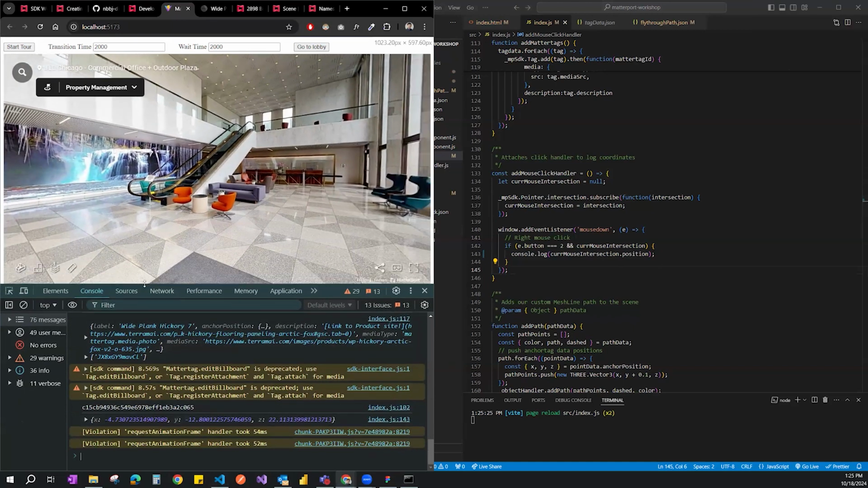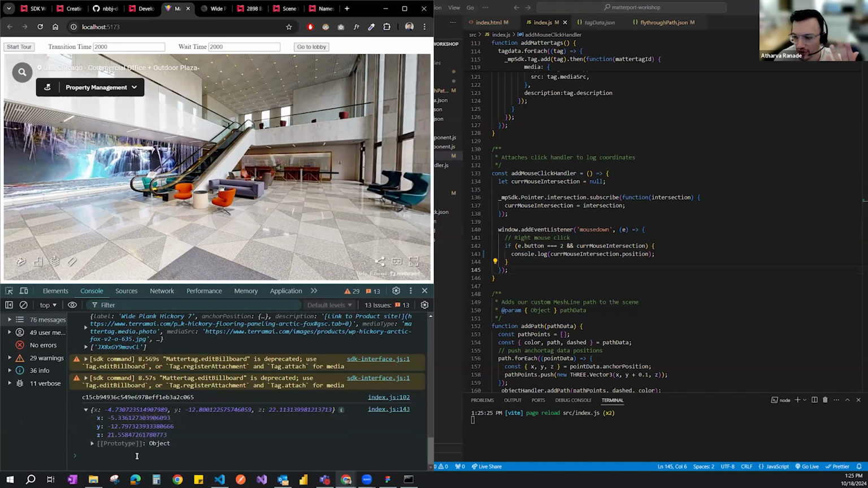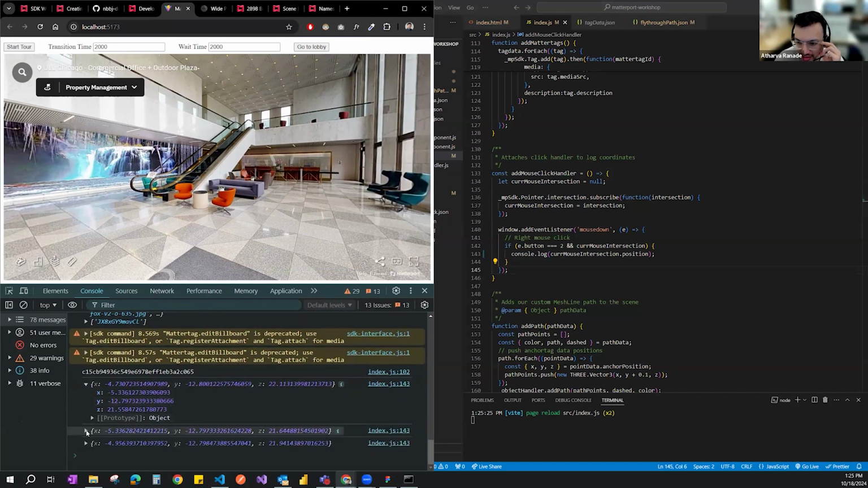Okay, it's an object. I'm not entirely sure why it's in this format. One thing that I noticed is there is a slight discrepancy. You see negative 5.33, but then it says negative 5.52.